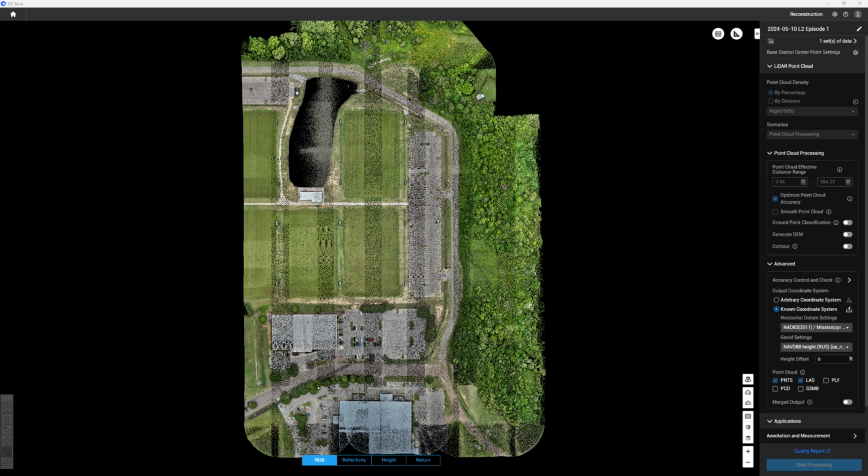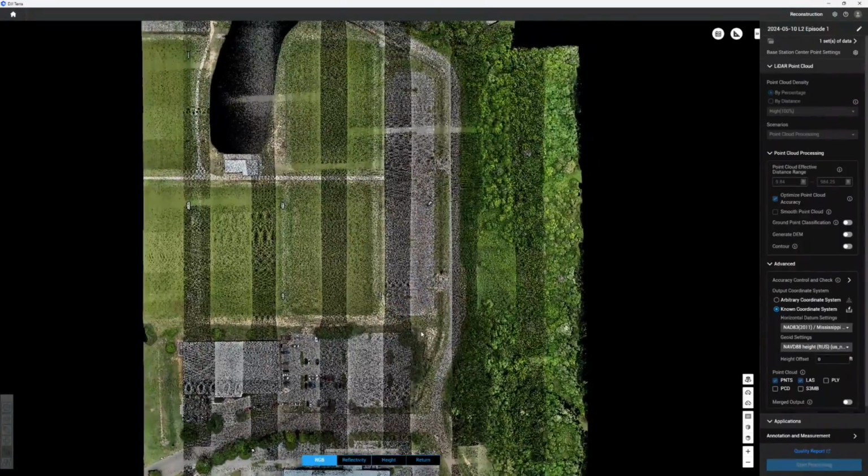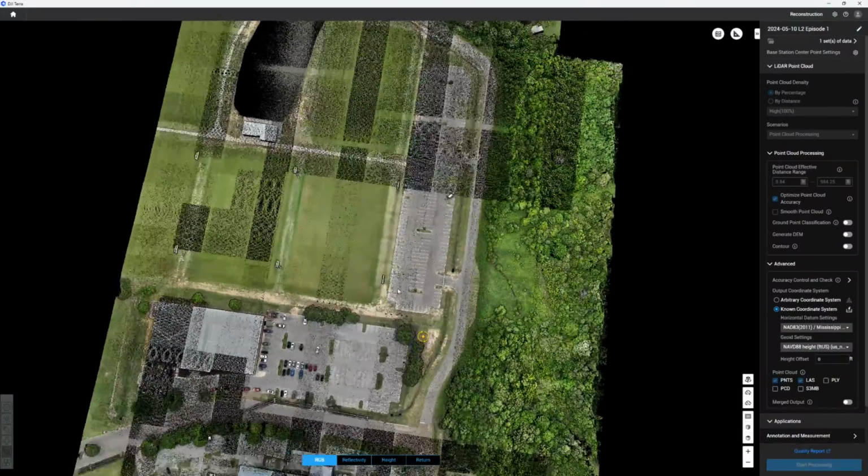Alright, so the processing on this is complete. And actually, I pre-processed this yesterday, so we're going to open up the one that was processed identical, nothing changed, but you'll see up here the date has 5/10. So for the sake of recording and moving right along, we're going to use the one that's already done. Now, this is good. We're looking at the RGB version of this.